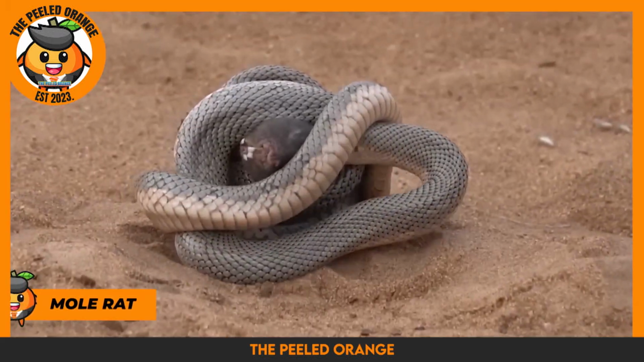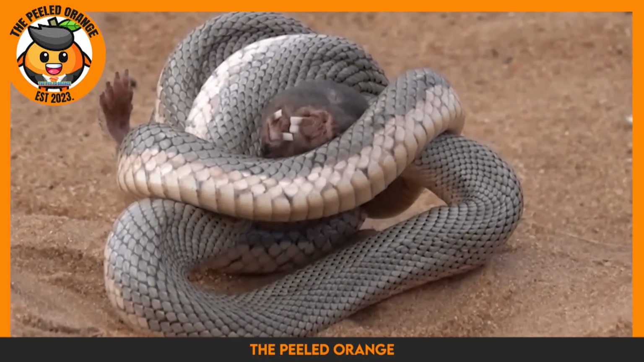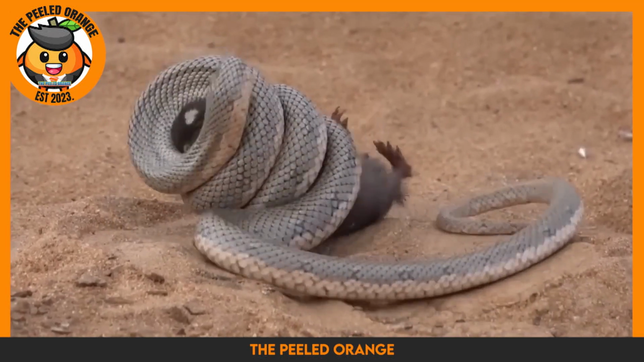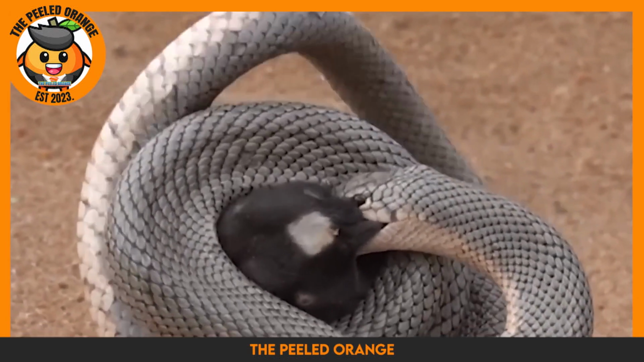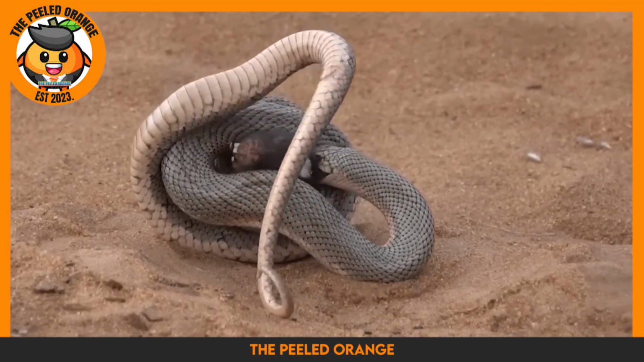Moving on, mole rat, that's the least of its worries. It's literally seconds away from meeting its creator. Imagine going out on a stroll and coming across something like this. Well, unfortunately, this is something that happens more often than we would like to admit. It's probably already game over for the mole rat.